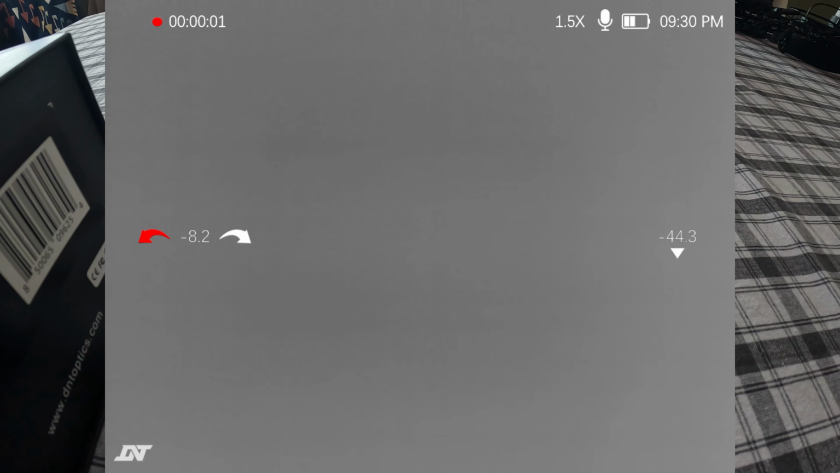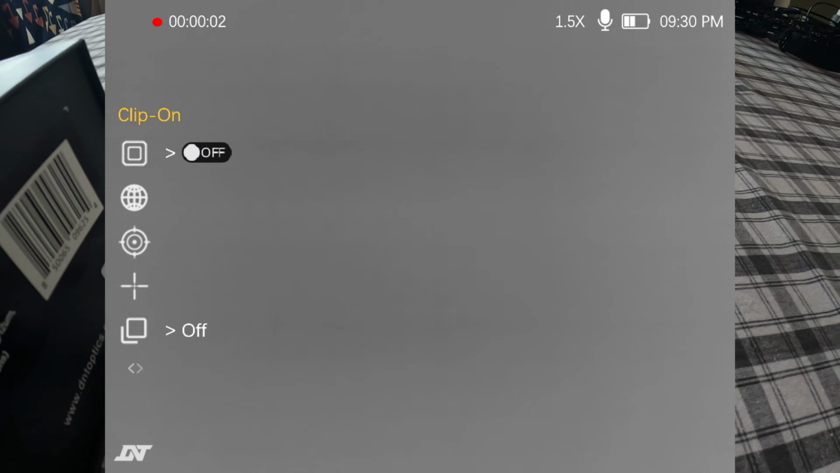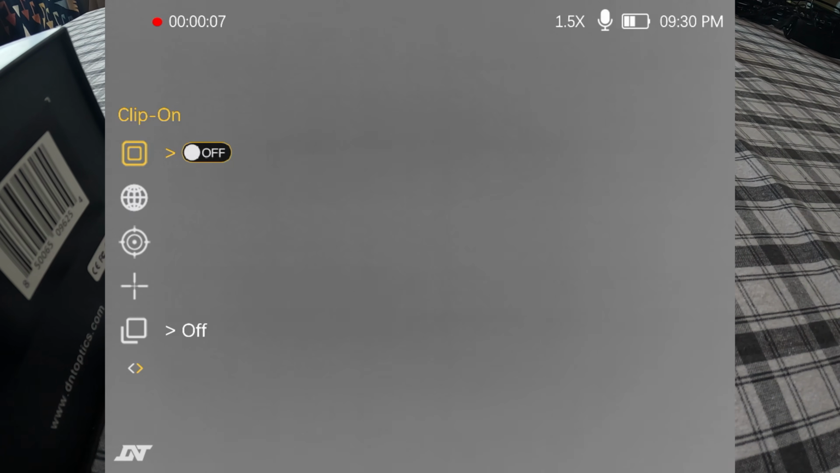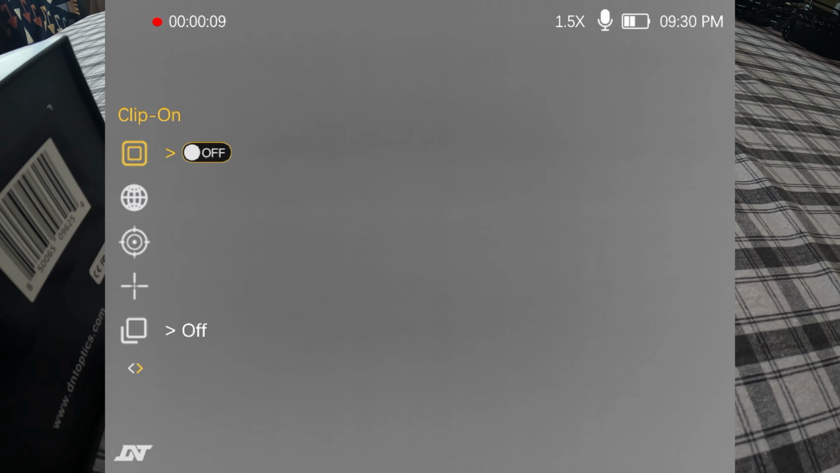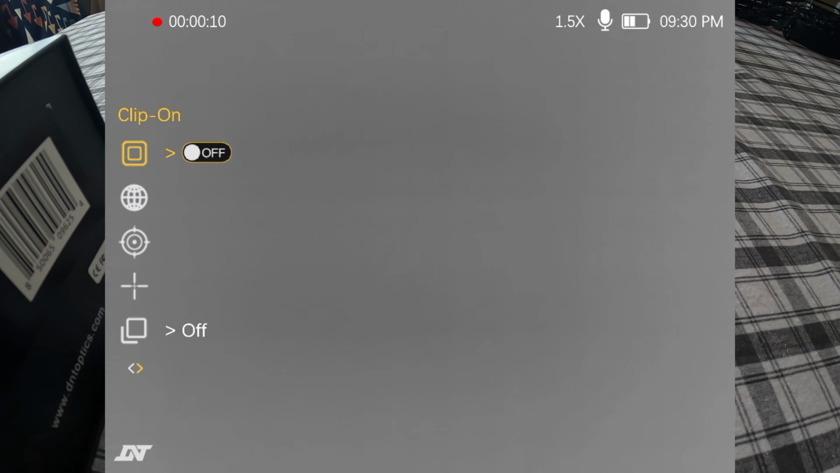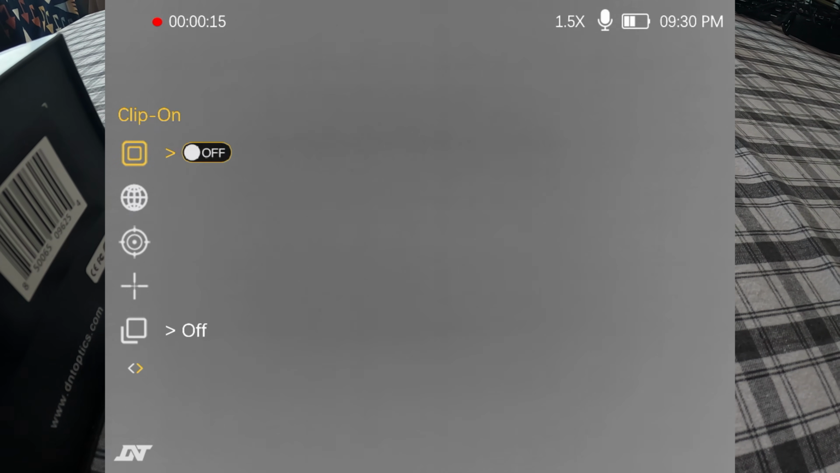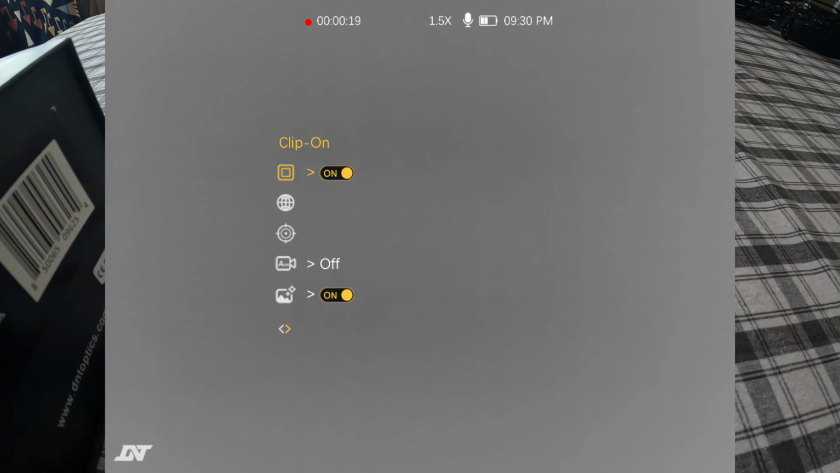All right, so if we start going through the menu, there are a lot of options in here. We won't go over everything. You can look up a lot of these specs online if you're interested in it. I know you want to see it in action, so we're going to cover a lot of that in this episode. But as we fly through the menu, not only can you change color palettes, your different types of reticles. That's pretty standard and typical across a lot of these thermals.